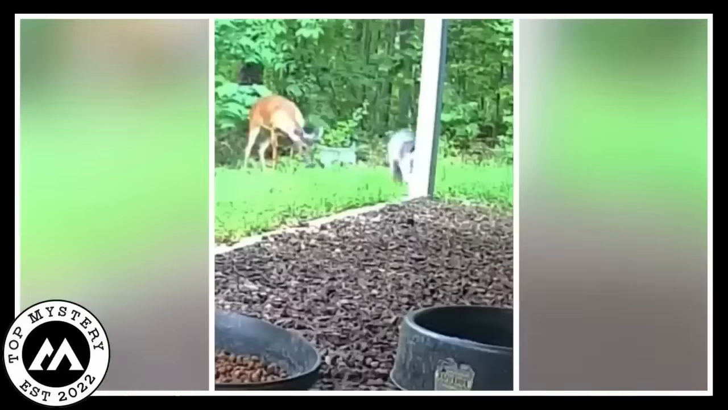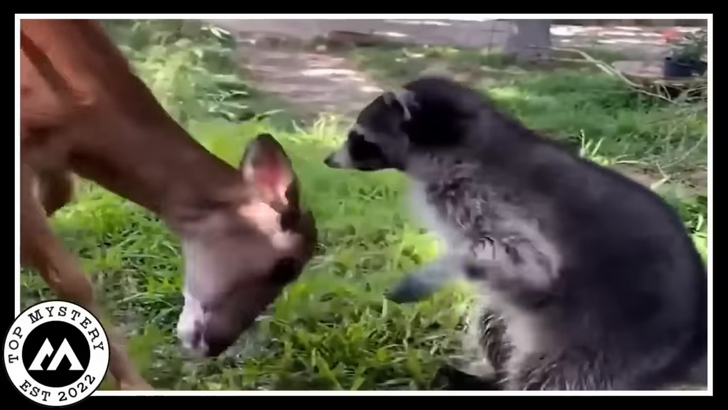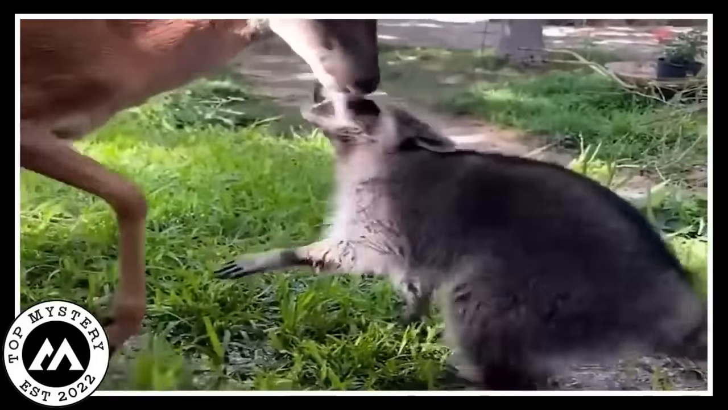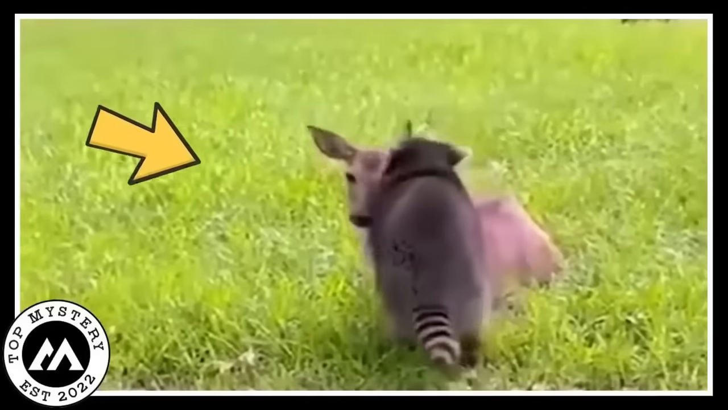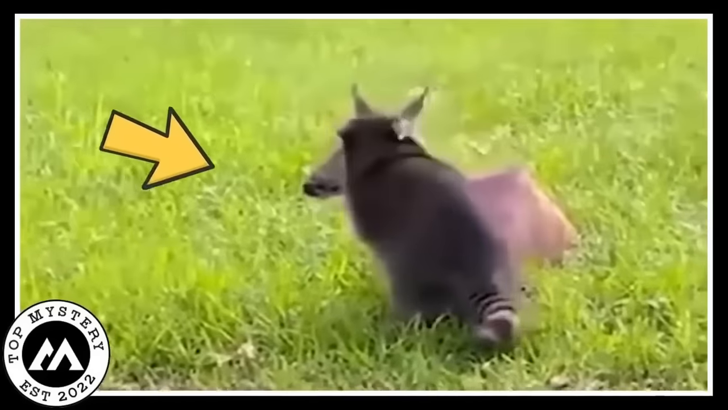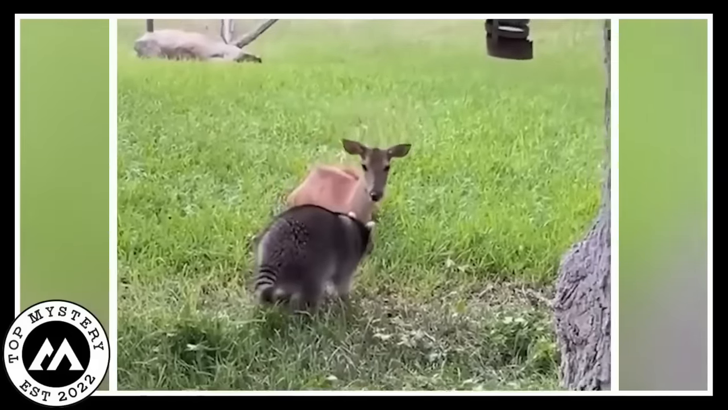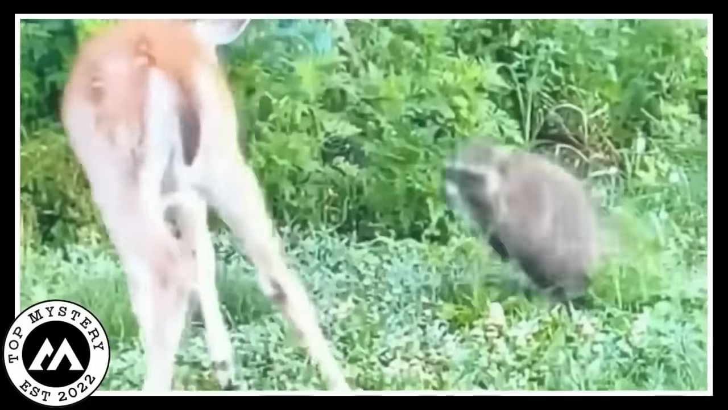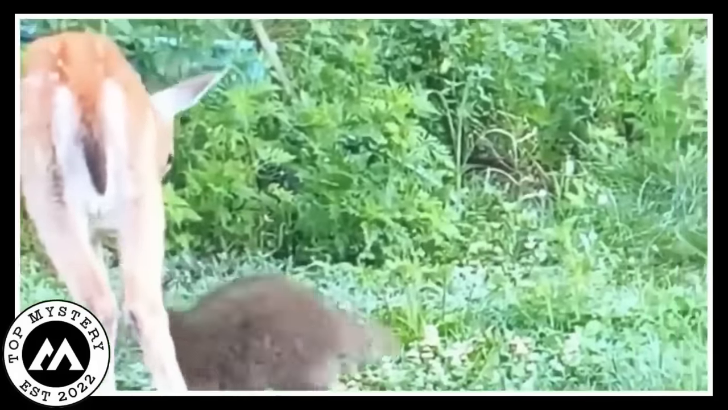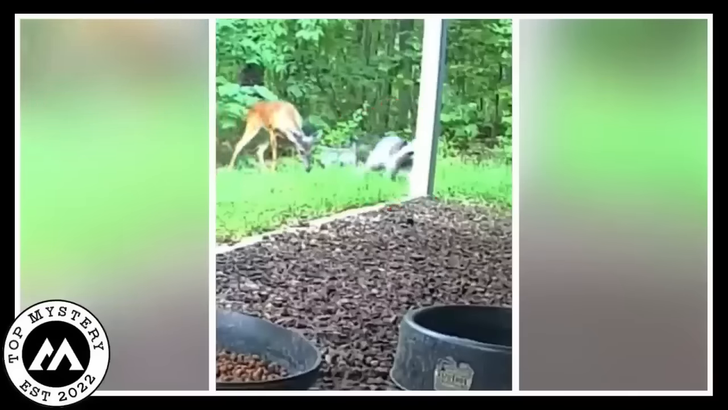So there's Cam just doing their own thing on the farm, and they spot these two buddies having a blast. The raccoon with its tiny paws and the deer with its graceful moves are like the best playmates ever. They're not bothered by the whole predator and prey thing, they're just having a good time. You can see them chasing each other, running around like they're in a game of tag. The raccoon does these funny little somersaults, and the deer gracefully jumps around.